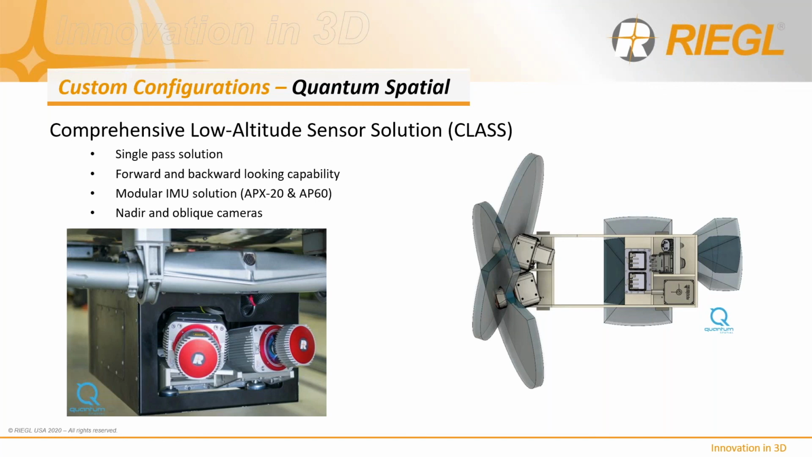And a good example of this comes from 2 acquisition companies, Quantum Spatial and Aerial Filmworks. By utilizing 2 VUX sensors, Quantum has angled the fore and aft orientation to create a crossfire pattern that can be realized similar to RIEGL's VQ 1560 scheme. This has the benefit of mapping both sides of the asset in a single pass for a wholly complete data set.